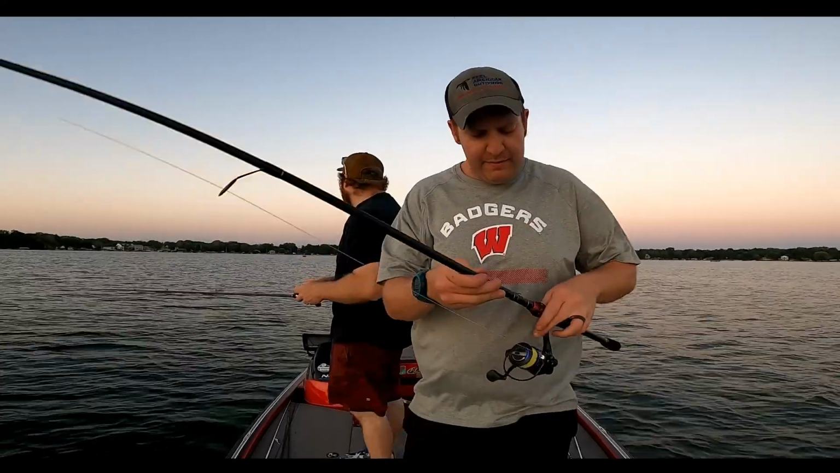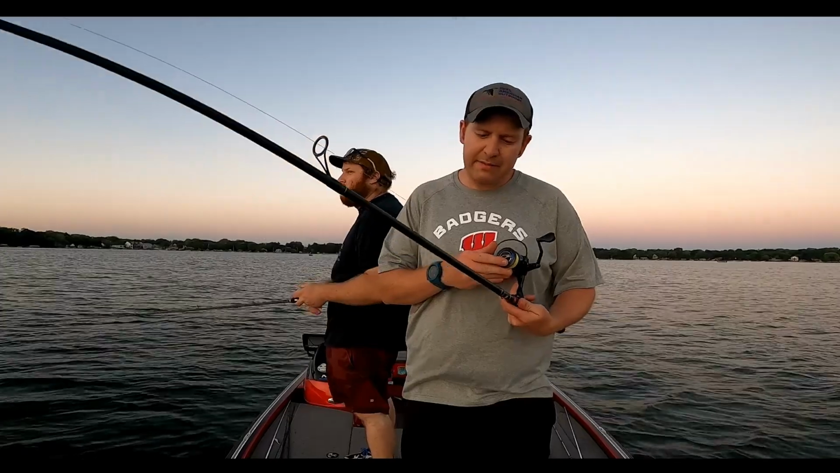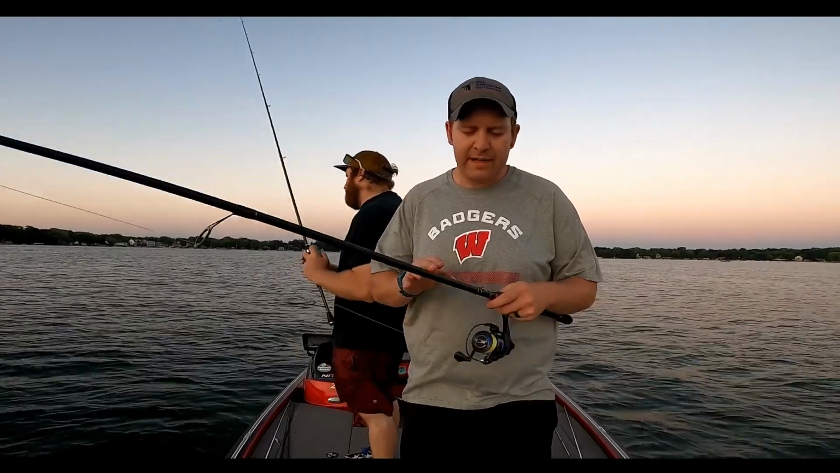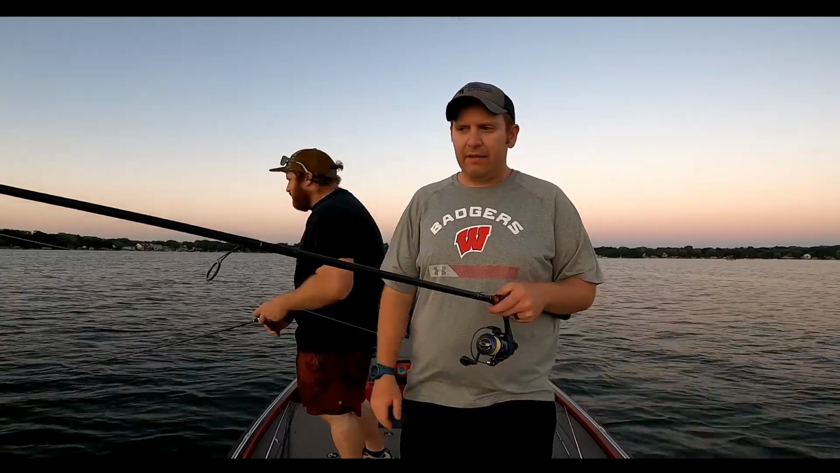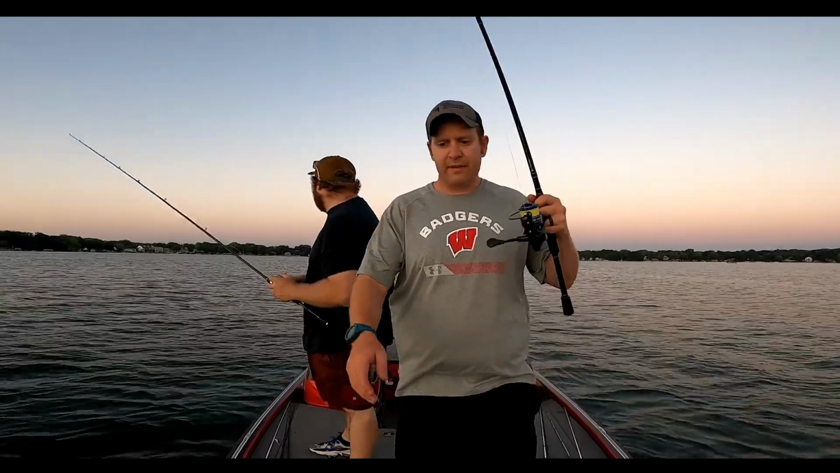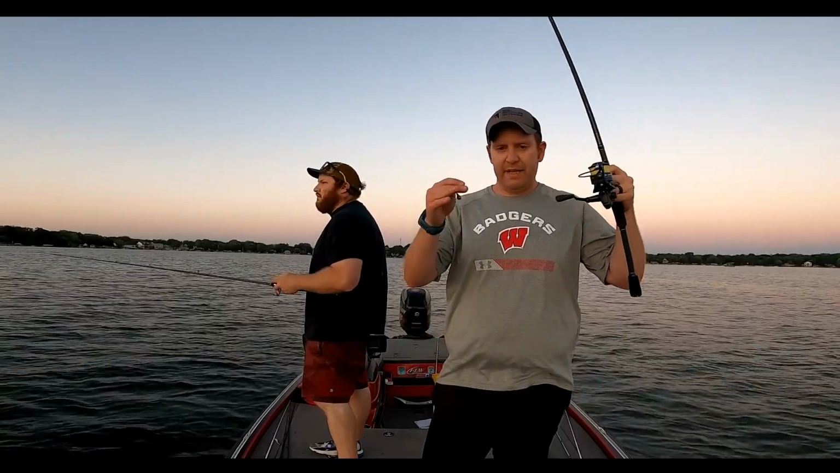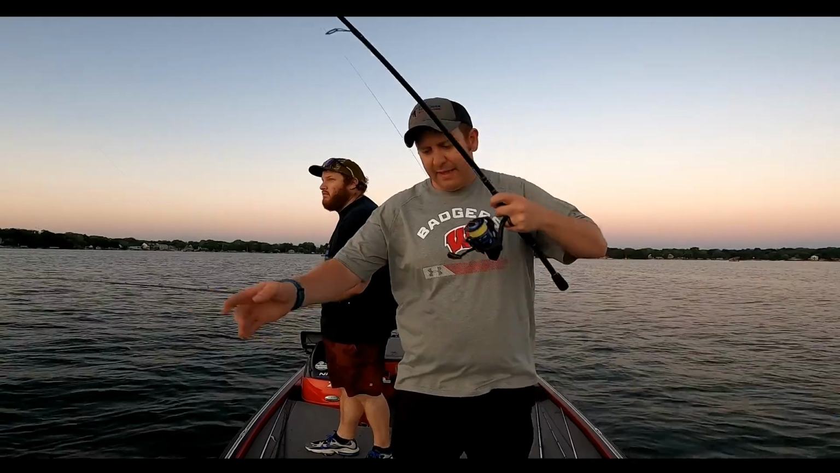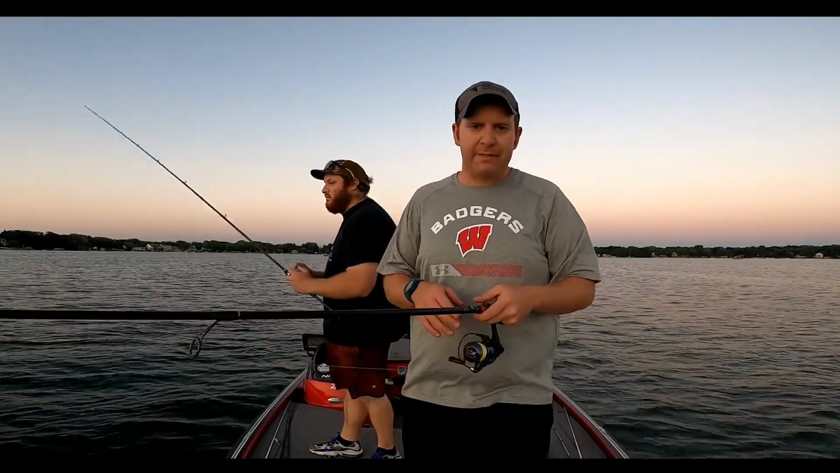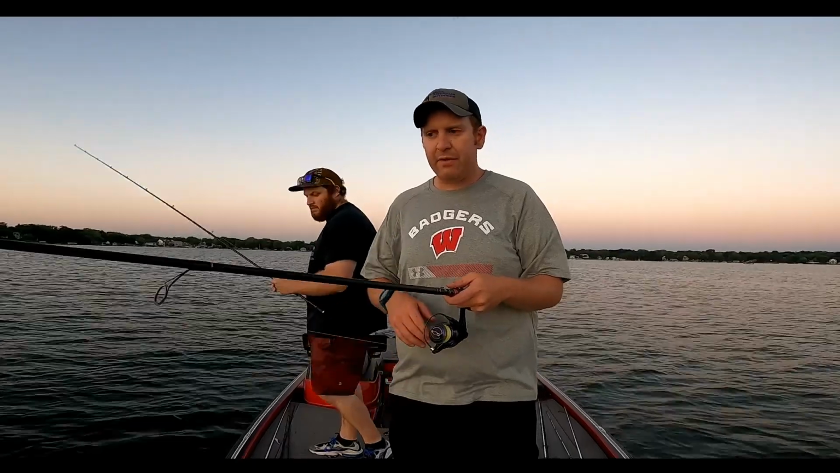Along with the rod setup, I'm using a 7'4" medium, medium fast rod. I like a longer rod to be able to get that long lure out there, because you see here we probably have a 5-foot gap between the weight and the hook with the lure. I got this on a 300 series spinning reel with 20-pound braid tied to a 10-pound fluorocarbon leader.